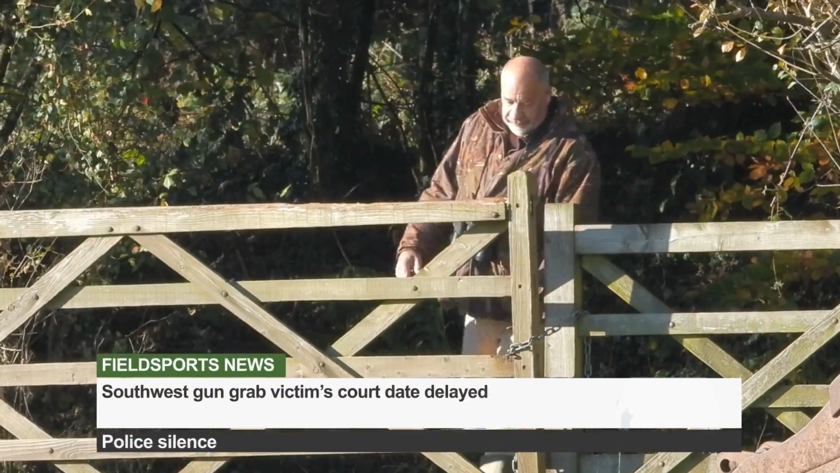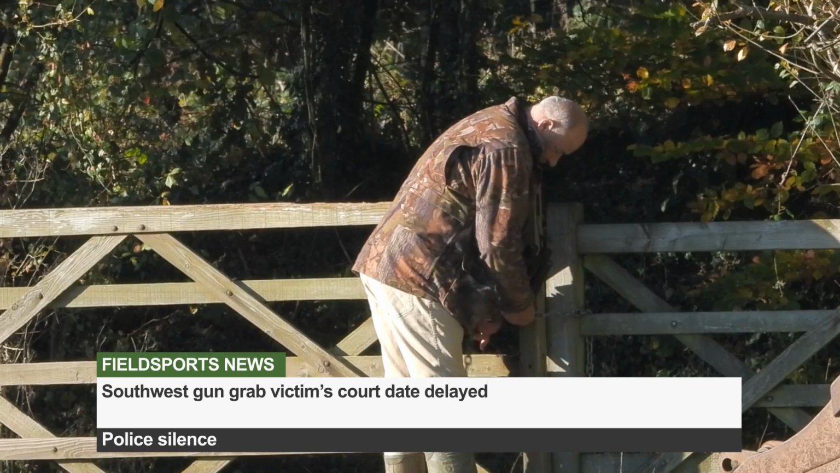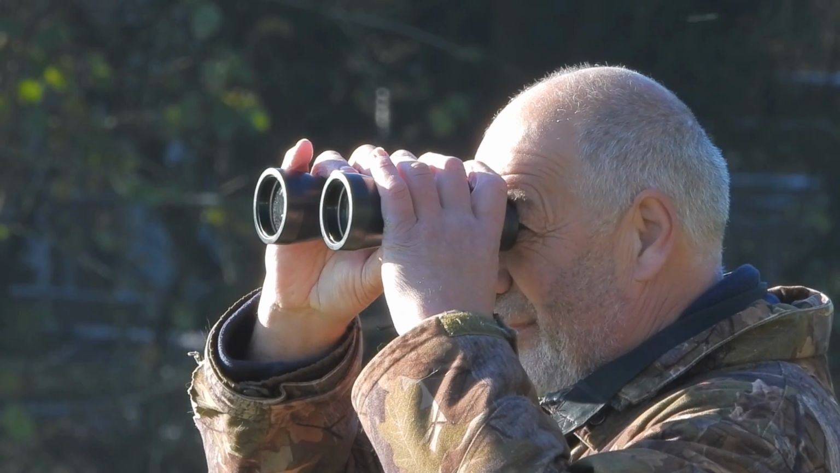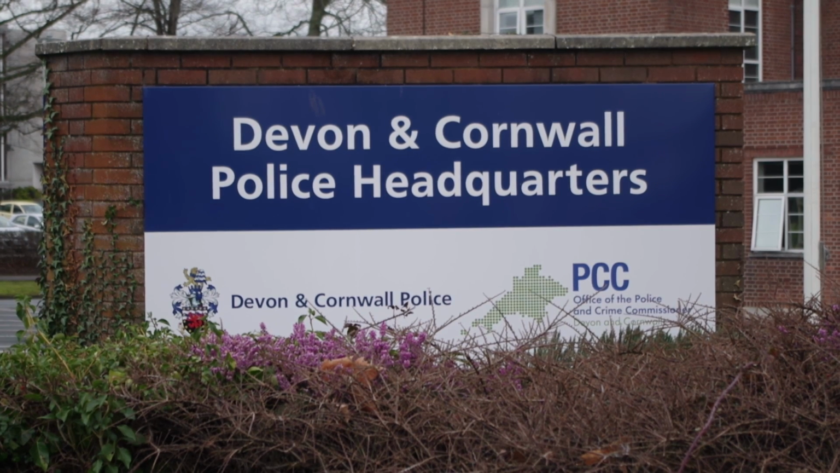A Devon shooter is fighting to stop police revoking licences without a reason. As reported in Fieldsports News, Andrew Alger had his firearm and shotgun certificates renewed in August 2021. A few days later, armed officers came to his house at night and took away his guns, giving no reason for their actions. Since then, Andrew, who is so law-abiding he hasn't even had a parking ticket, has been fighting to find out why. He finally got a court date in June 2022, but the police did not supply the correct papers, so the judge has set a new court date for October 2022.